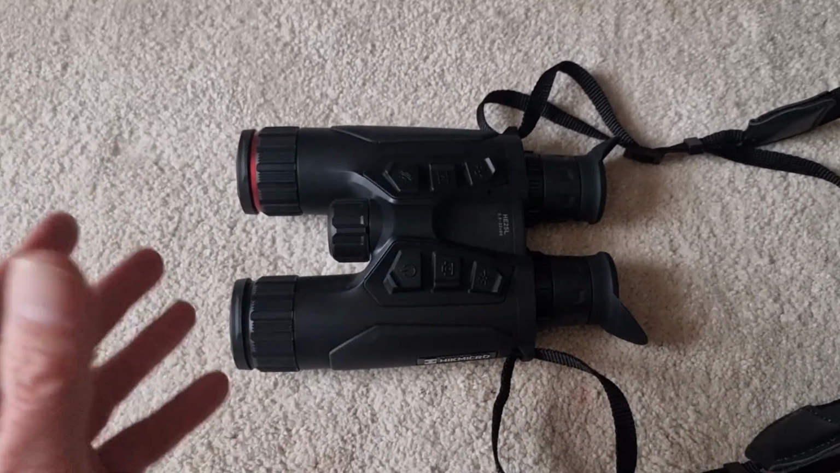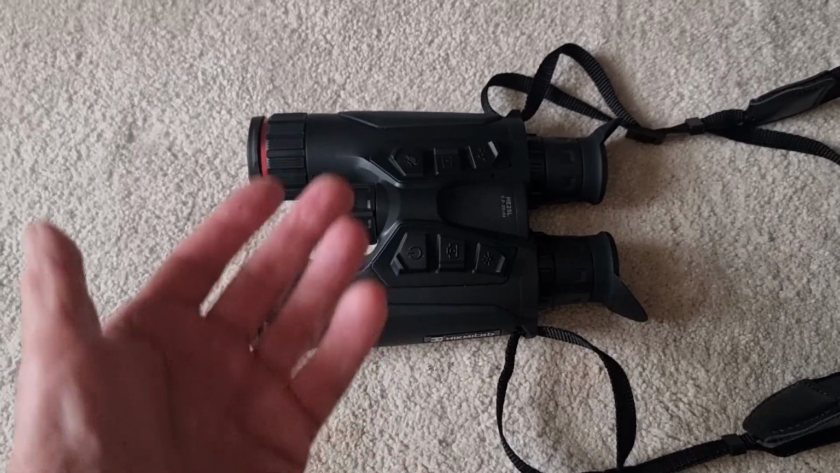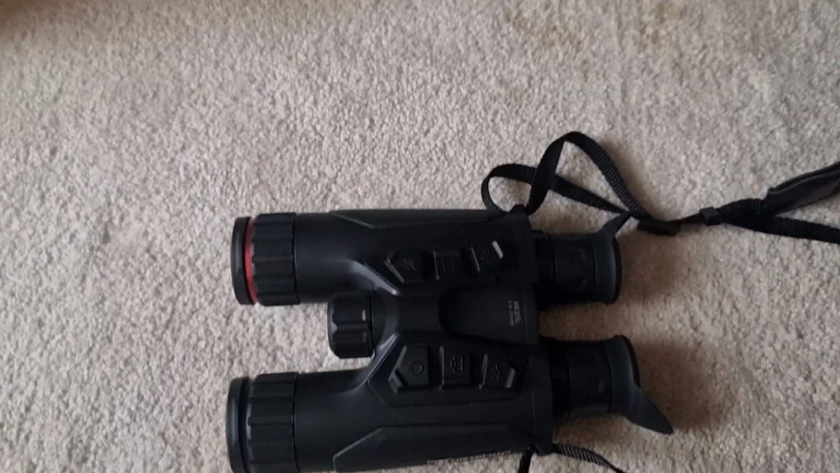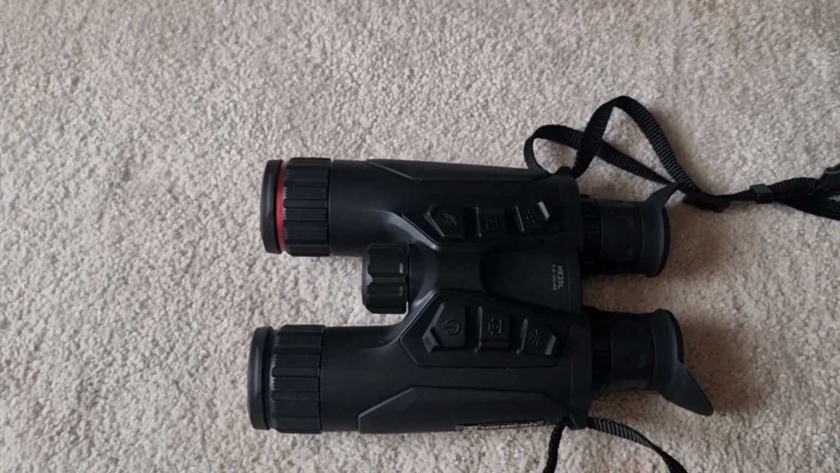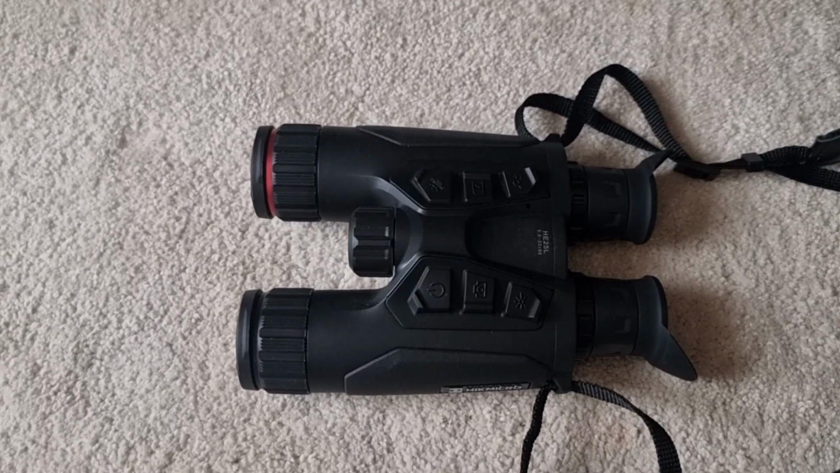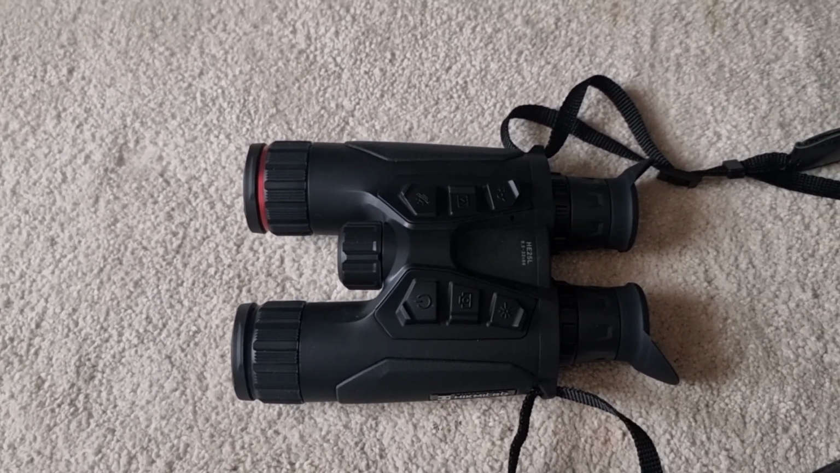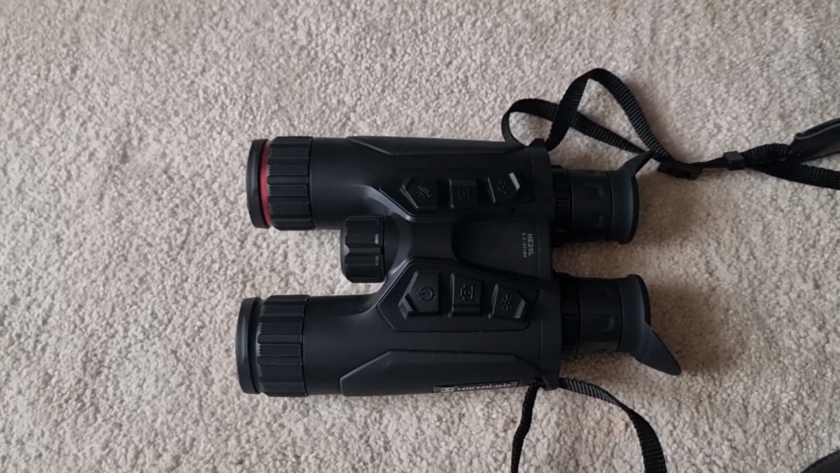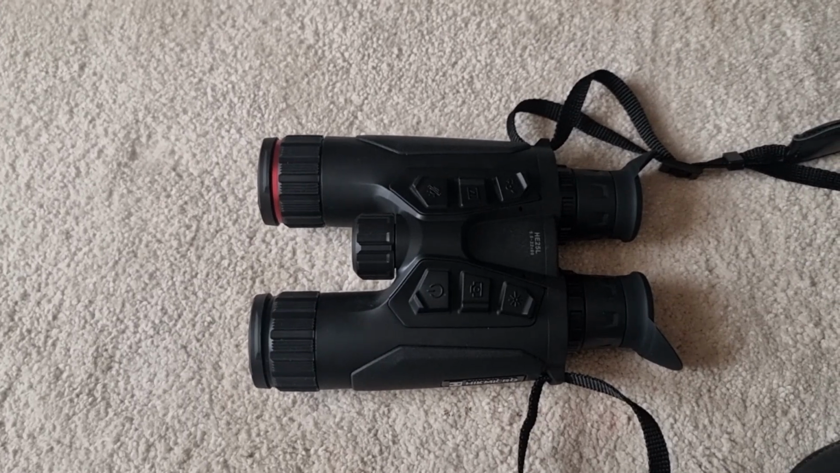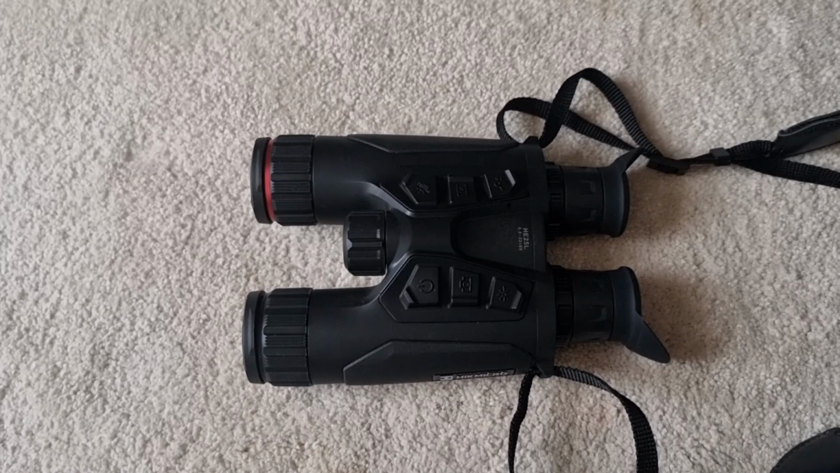As I say, the Falcons are superb. You can see the individual hairs on your quarry. They're amazing. So these are entry level, but these are very good. You'll see some images that I've put up at the end of this video. I was looking at gulls on the other side of the river and cattle and whatnot, and a buzzard flying in the sky, all at sort of 500 yards on the laser rangefinder, and straight away you knew what they were. I'm going out tonight to try some rabbits, so I'll put those on there as well.